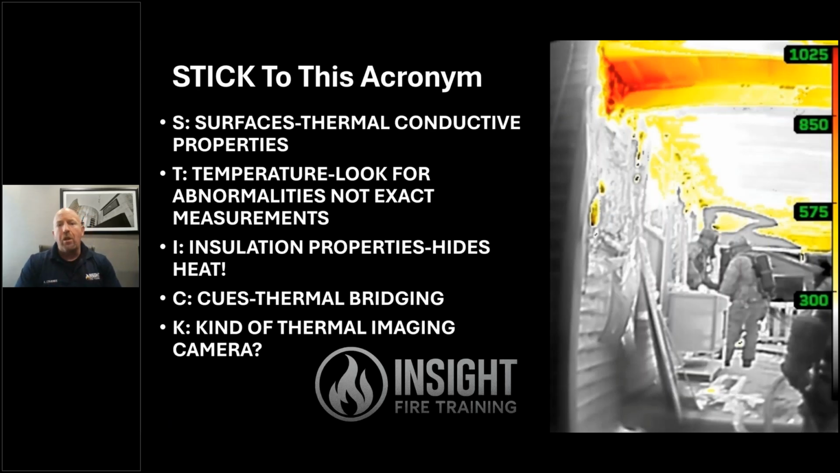You look at a building, you need to think about these things that will help you as far as how the camera will interpret that data. This is a picture from Chief John Lightly. This is as they're attacking this house fire. This is the front porch view.